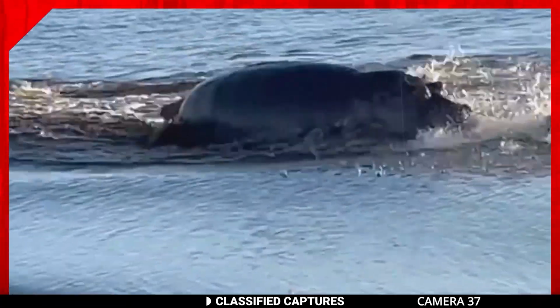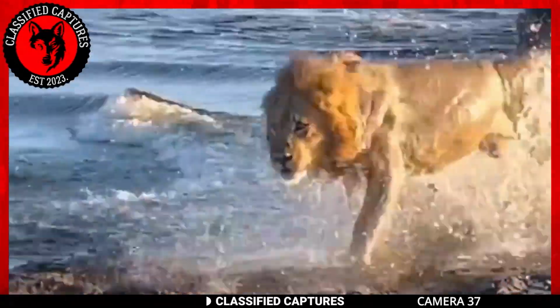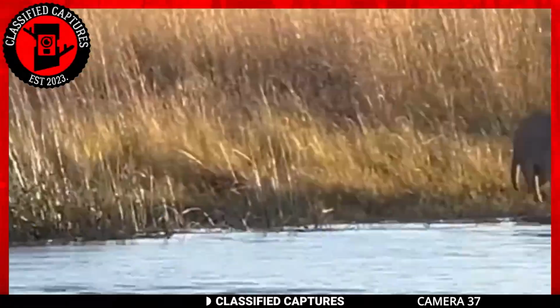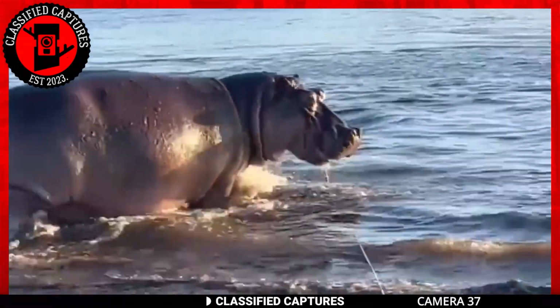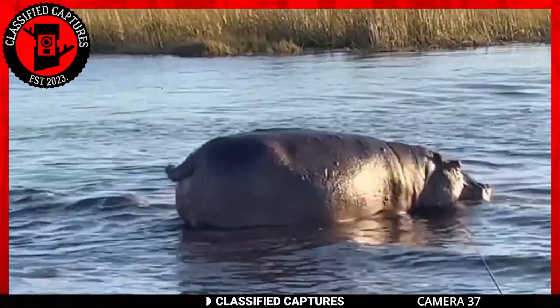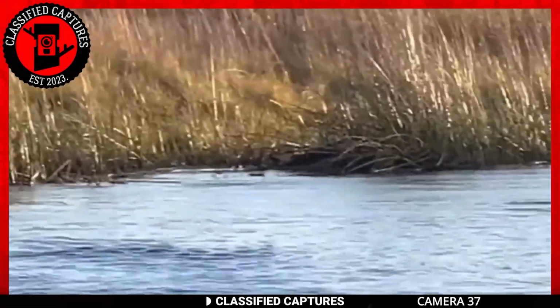The lions learned this the hard way as one was almost caught in its jaws, but fortunately escaped. The other two also managed to make it to the banks of the river. Whatever you do, never invade the space of a hippo. If lions have no chance, you haven't got the slightest chance either.